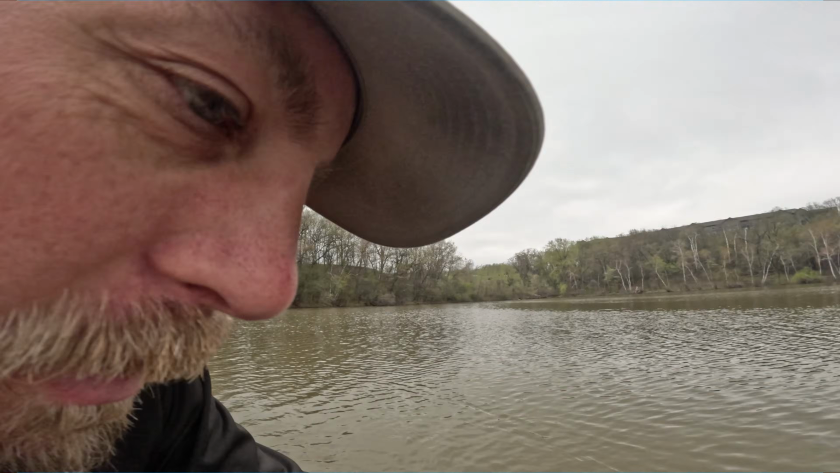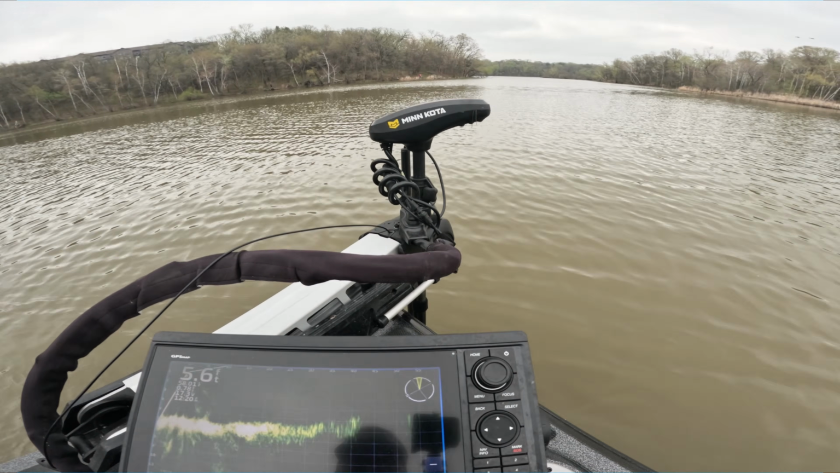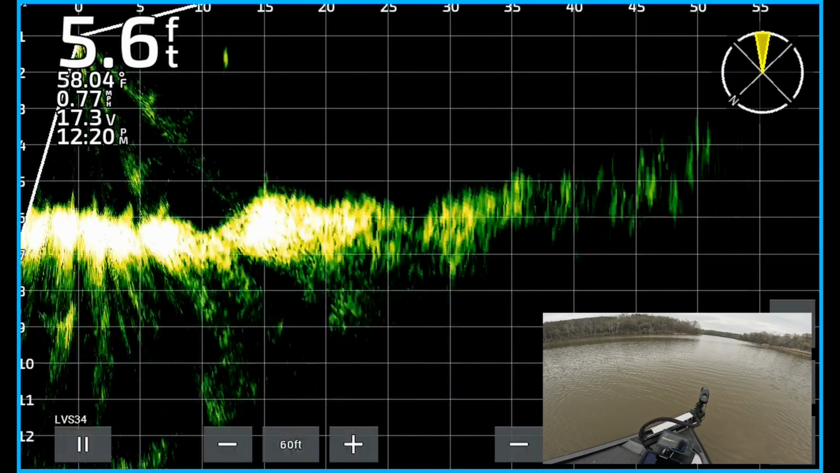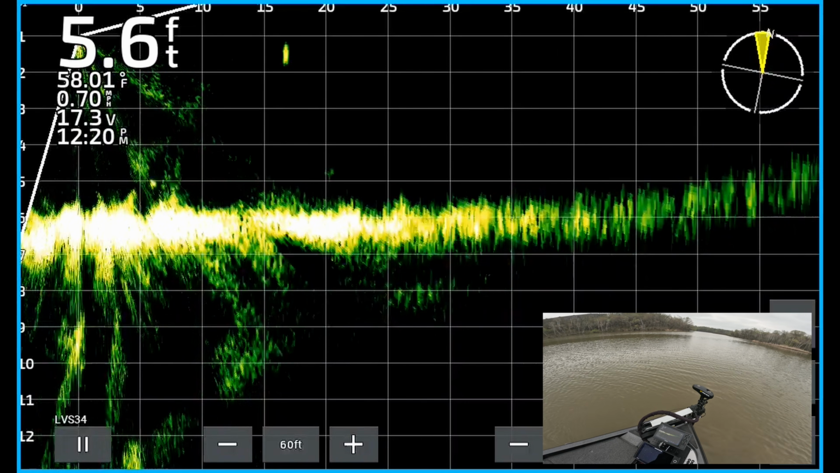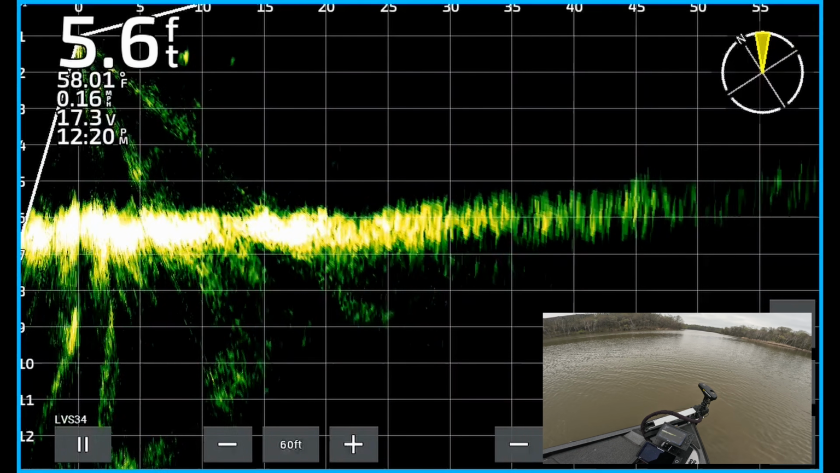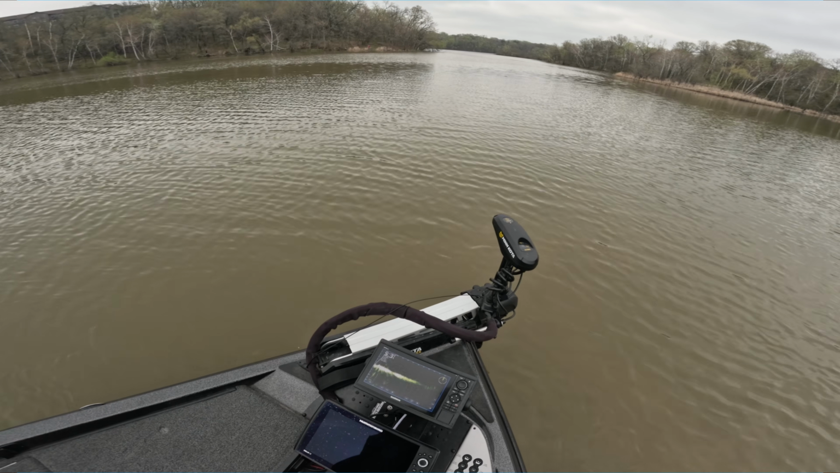The other thing that we have now that we didn't have before, which you can see on my screen here, is this little compass. Now when I spin my trolling head around, the compass moves, so now we can see where we are, which is something we didn't have before on the screen.